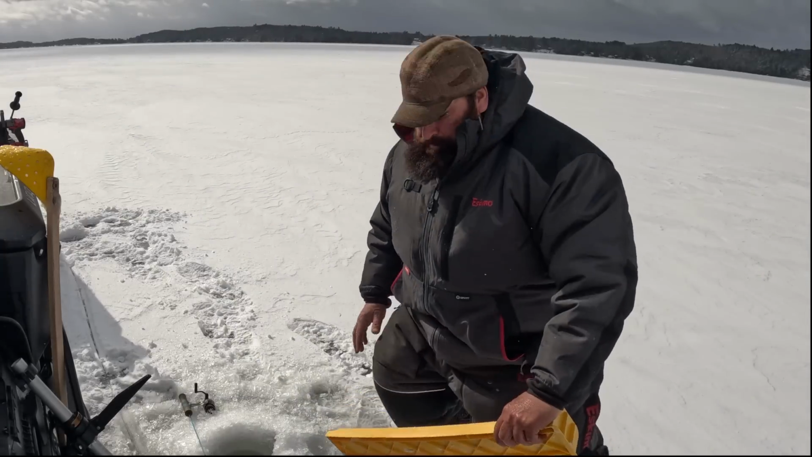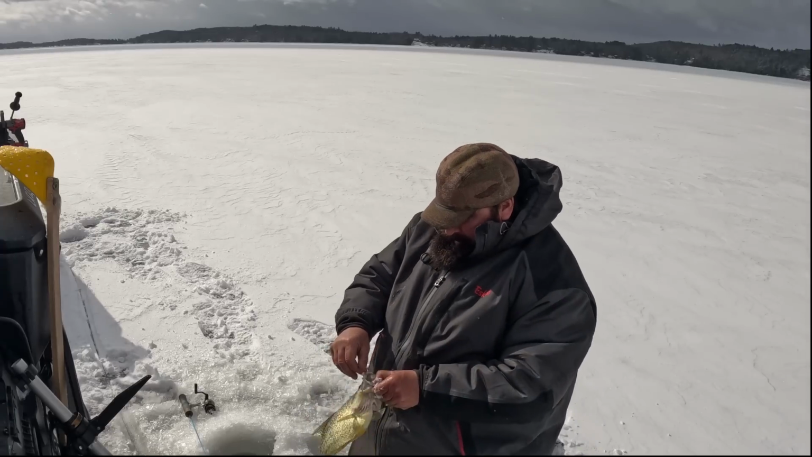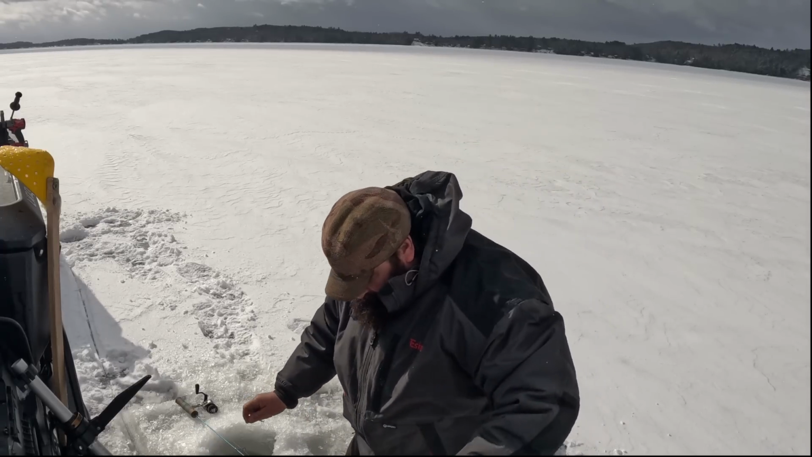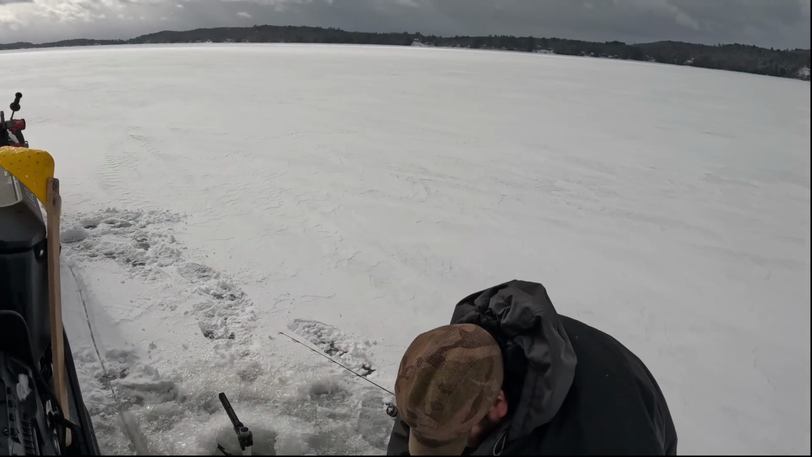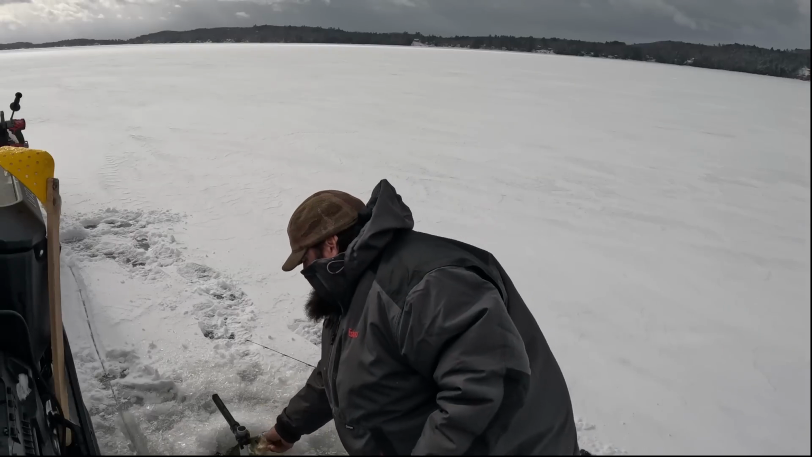We got some slabs, guys. Slab City. I hate to stop fishing, but I gotta measure that first one. I think he's big. Oh, he only goes 15. Couple of beautiful fish right there.